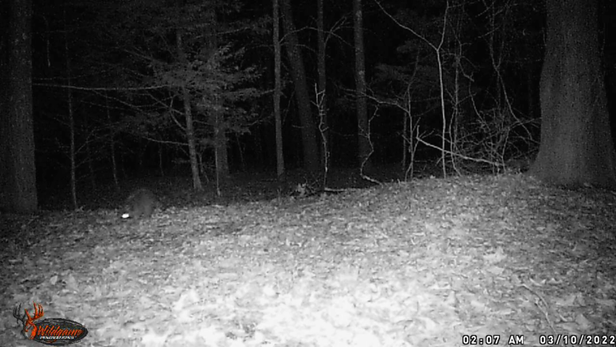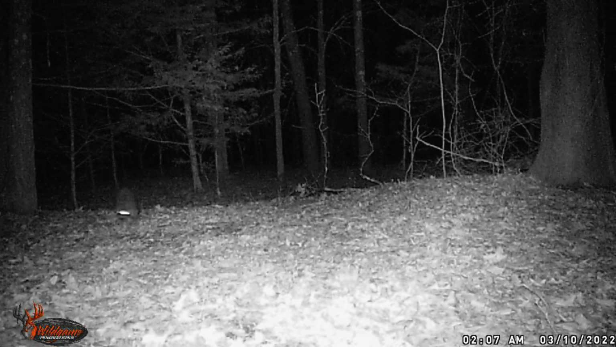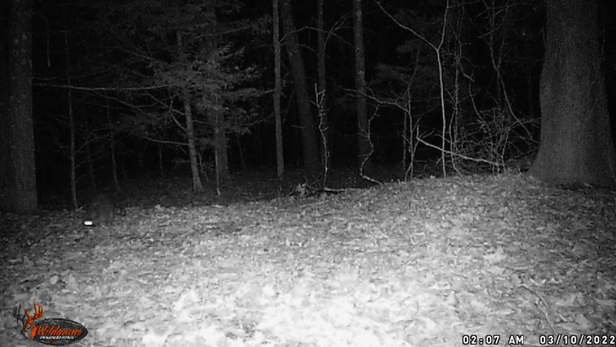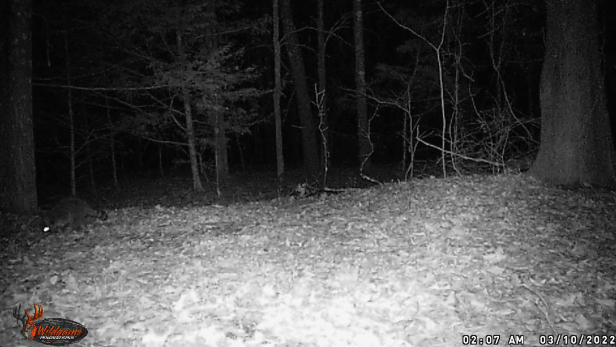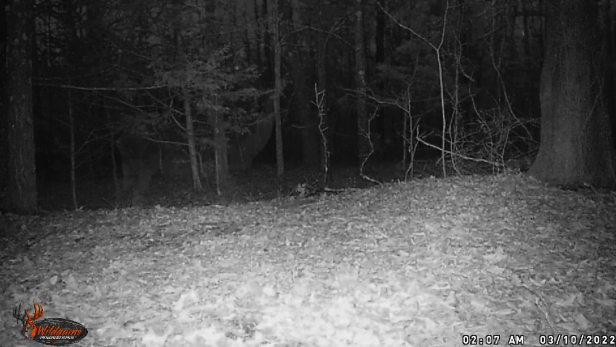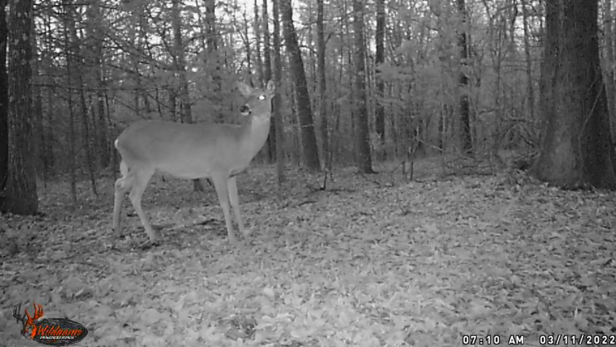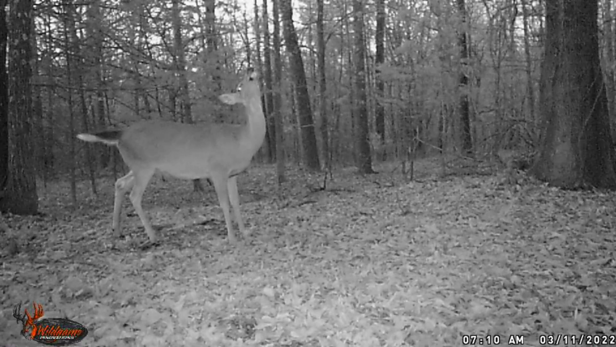All right, we got Mr. Raccoon going through the woods here. We have such diversity here on the ridge. We're in West Tennessee. Beautiful rolling hills. I believe we're about 485 feet above sea level. Look at this beautiful deer. This is March 11th on this cam.